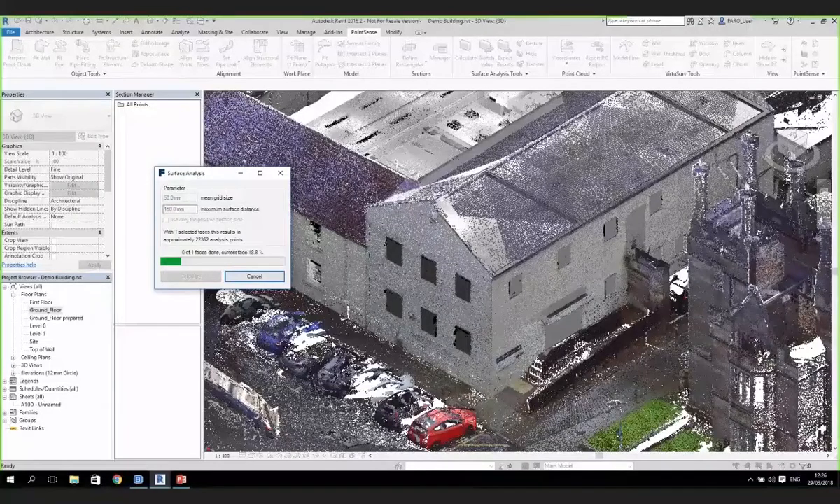And what we will get then is a heat map, and we will have obviously a legend that goes with that. Now, the legend that we have that goes with that can be changed to suit our own personal requirements, and also using these USIBD standards as well. So just let that one finish up there first.